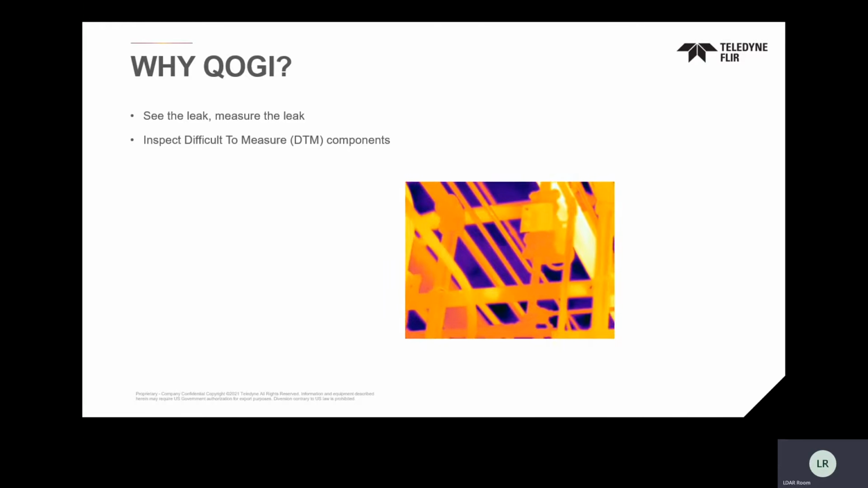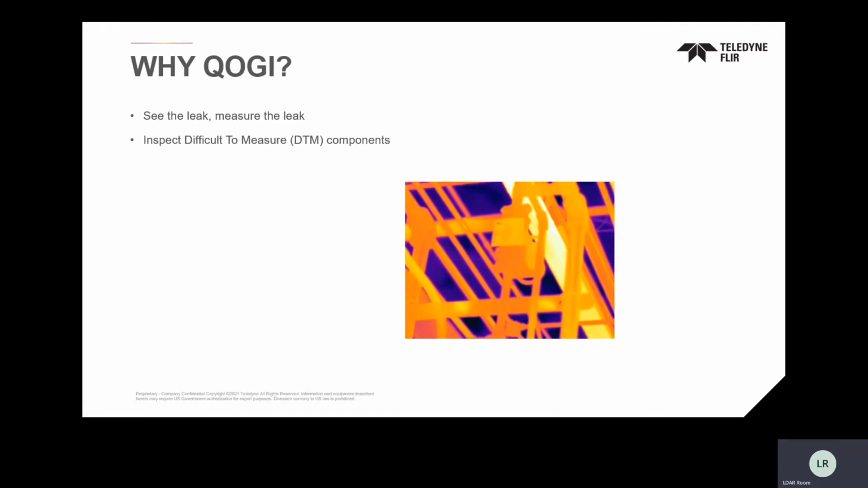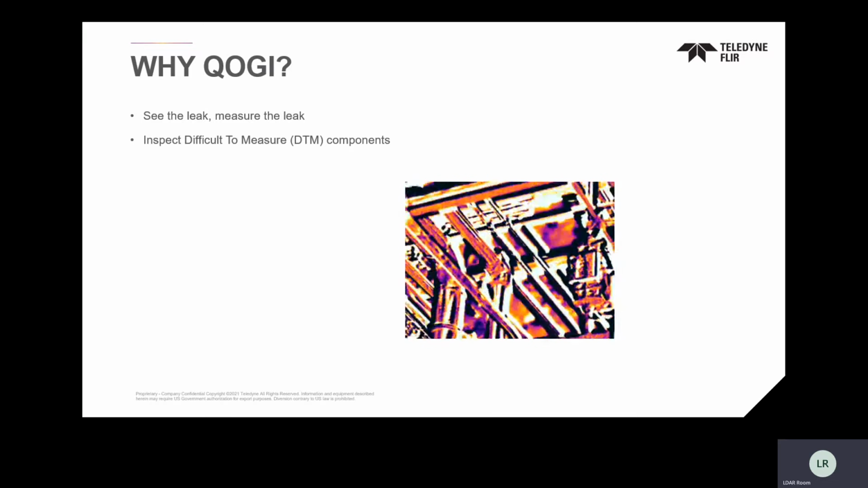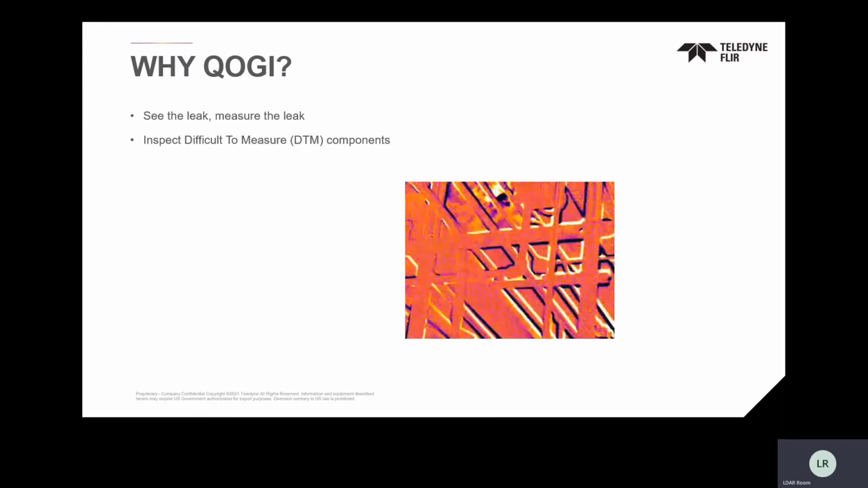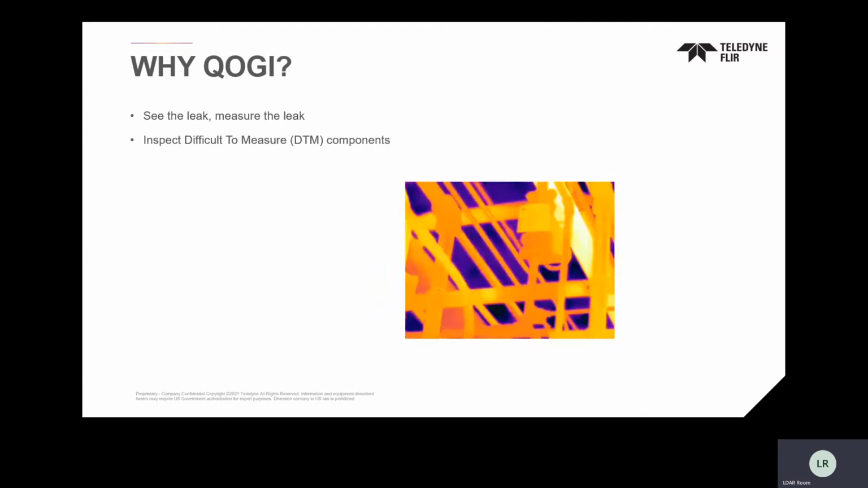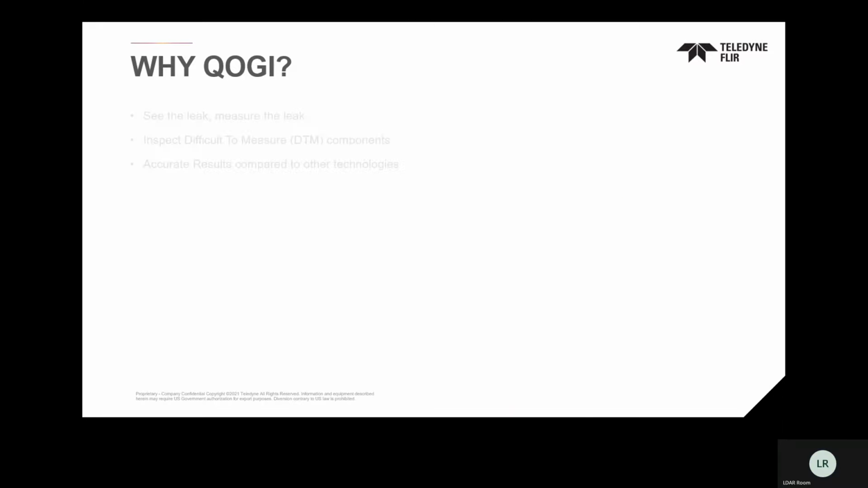Imagine the emissions as far as CO2 equivalent that would happen just in the vehicles of two people driving in for 4 days from an average of 20 miles away to be able to do that. Much greater than most of the emissions that you're going to find with a LDAR Method 21 technology. So it makes it very easy to be able to do this, not only efficiently, but also safely.